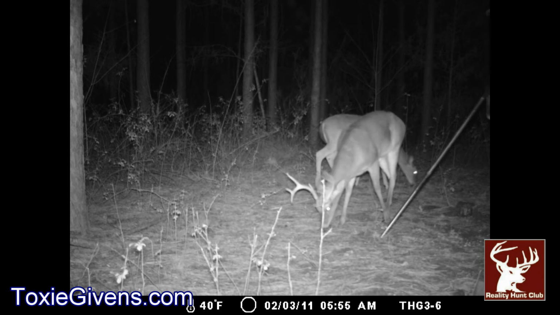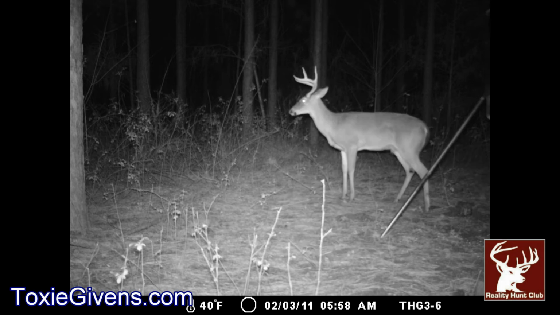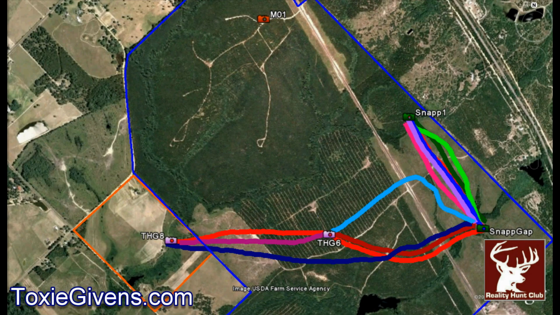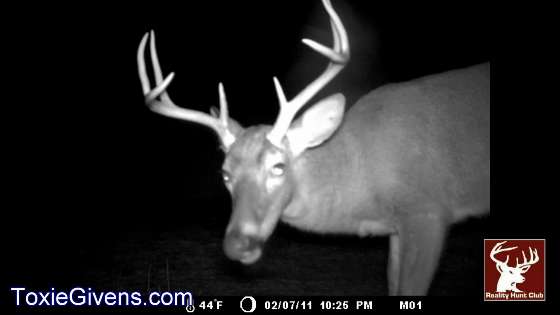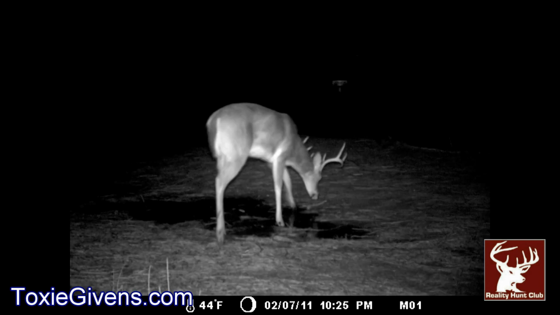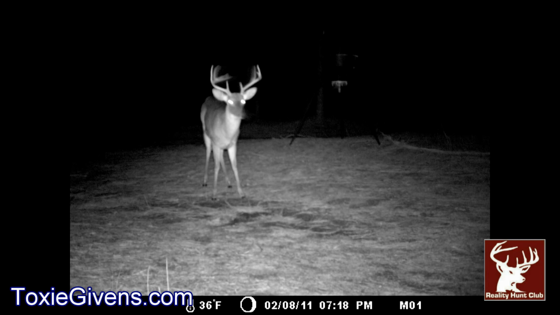All right, February 2nd. All right. Now he's going to go across the drain over to the middle gate. And he's heading toward the middle gate feeder. All right. And this is February 5th. And he stays over there February 5th, February 6th, and February 7th. And February 8th, it looks like. Okay.